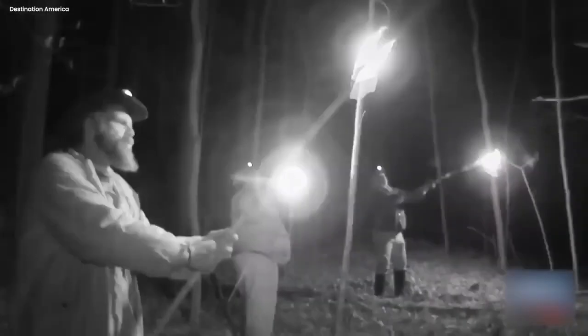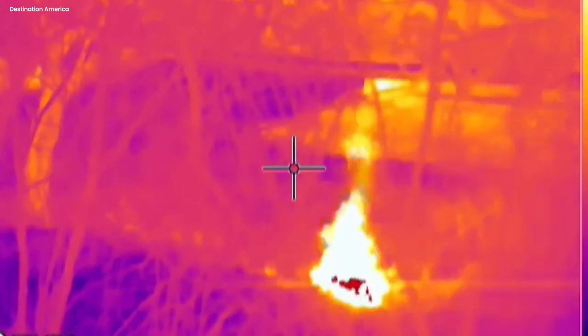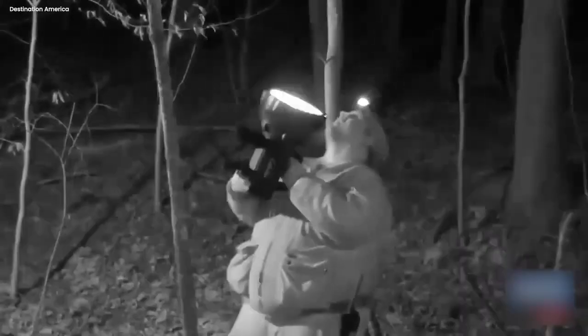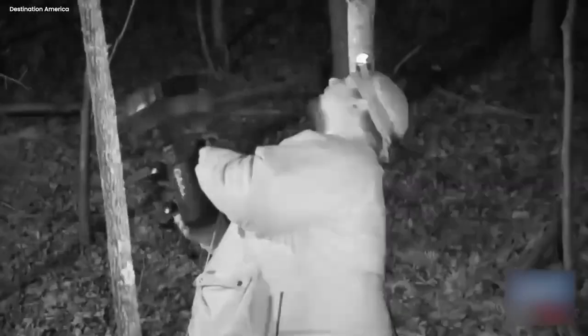Mothman hunt. A group of explorers in America decided to attract and capture the infamous Mothman, a strange and eerie creature that is believed to exist. They set off in the wilderness, setting a small trap and holding their large torchlights.